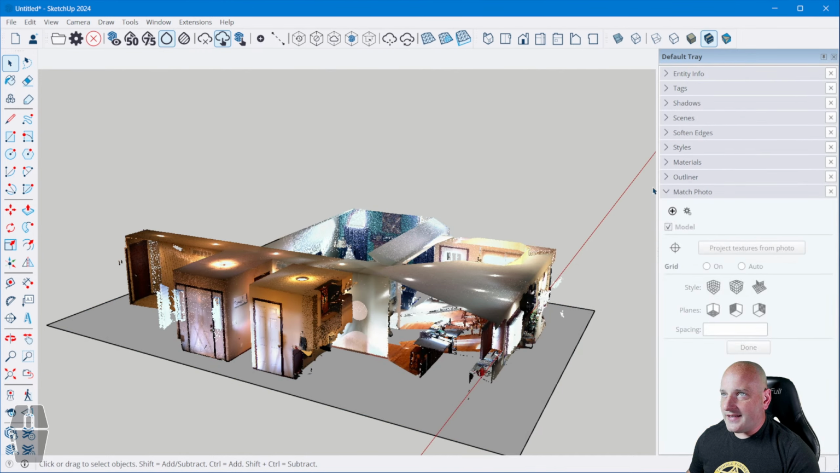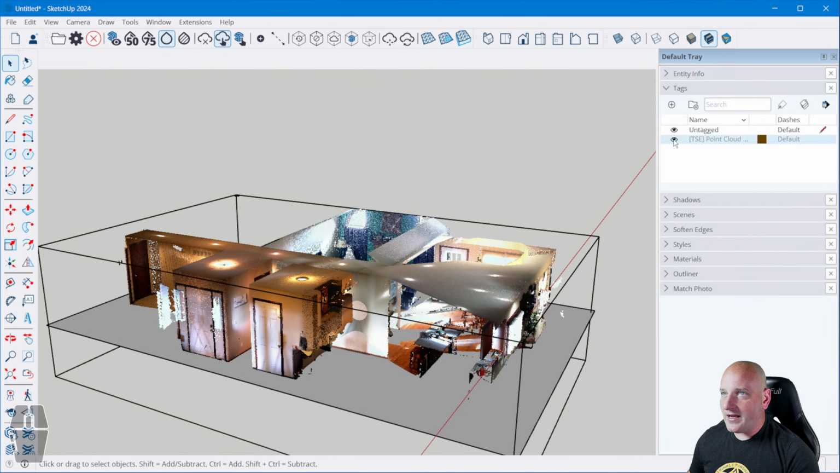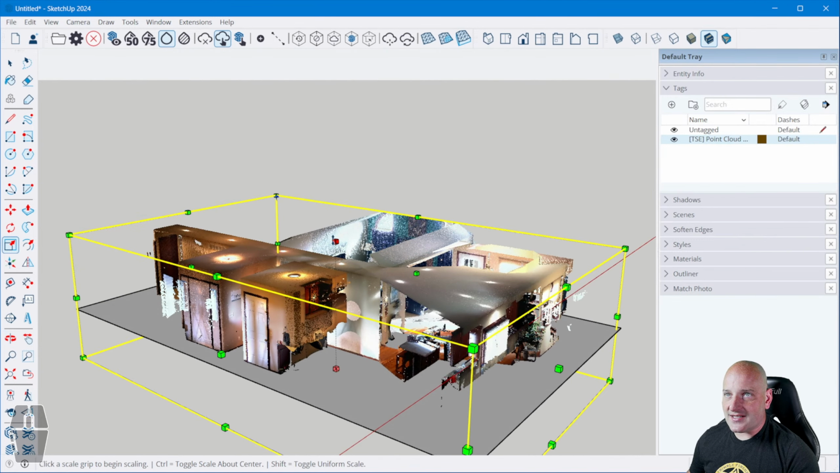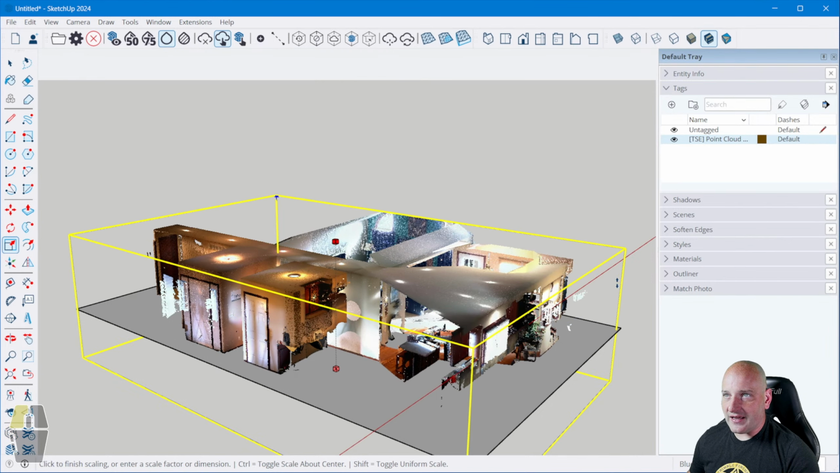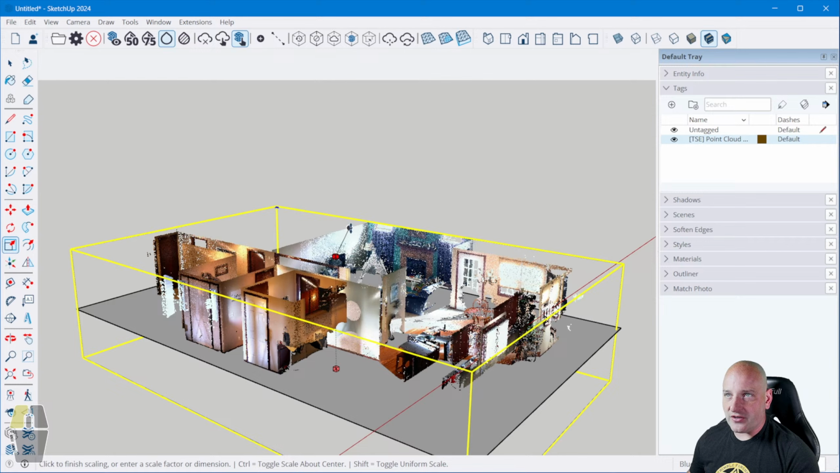Now, over here on my right side, I am going to come in here to my tags, and there is a point cloud manipulator. If I click on this, this is my point cloud clipping box. I'm going to hit S to scale it. Next, I'm just going to slice off my ceiling. And there's a filter we can use here as well. If we did want to use a filter, we certainly could.